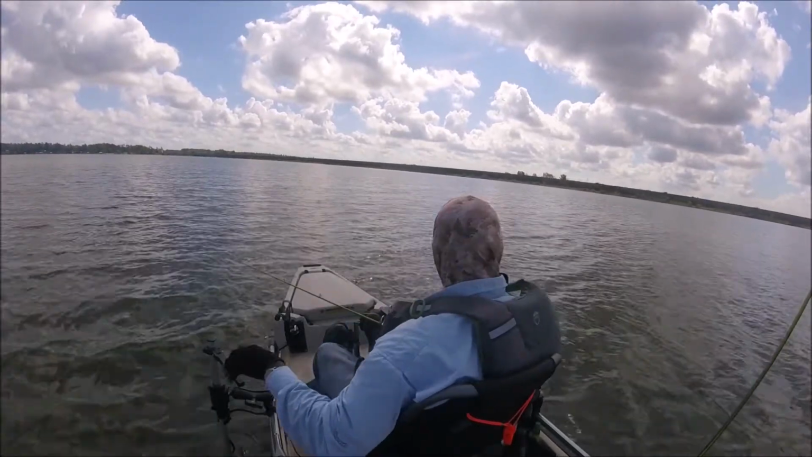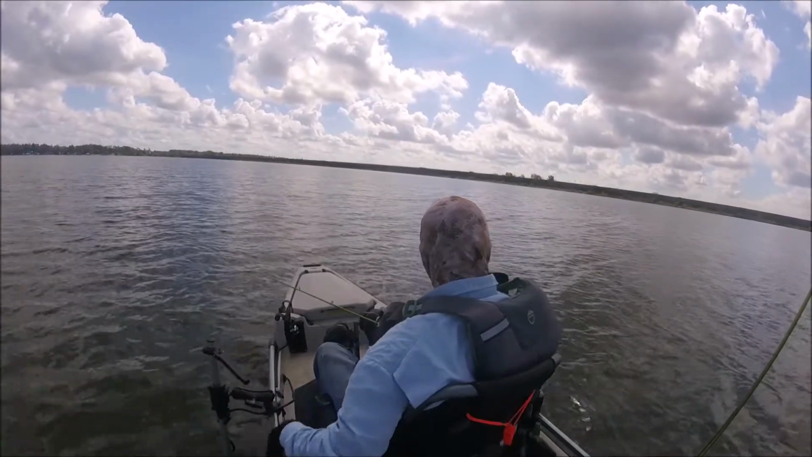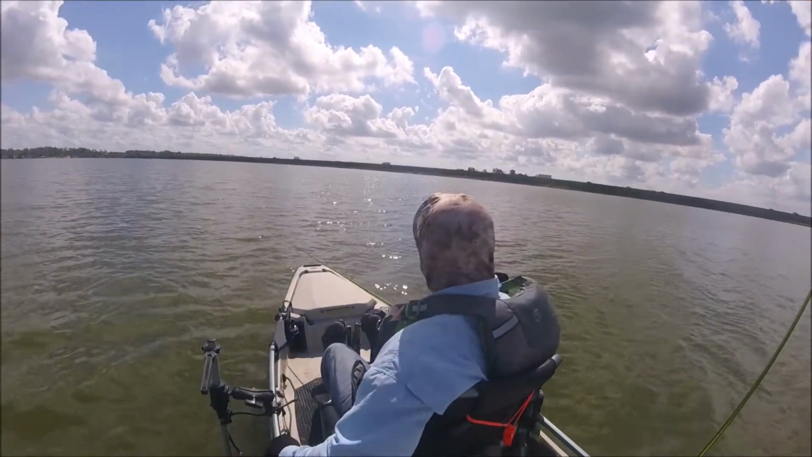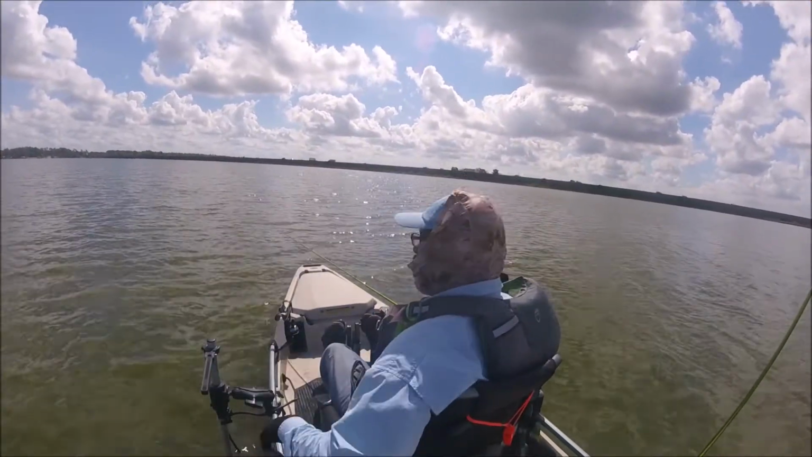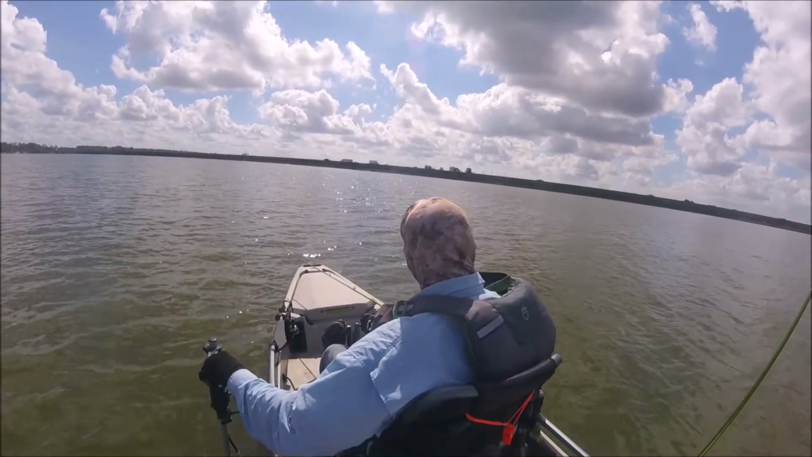Eight foot of water. Paddled from way over there by the piles by the homes, all the way over here to the bridge.